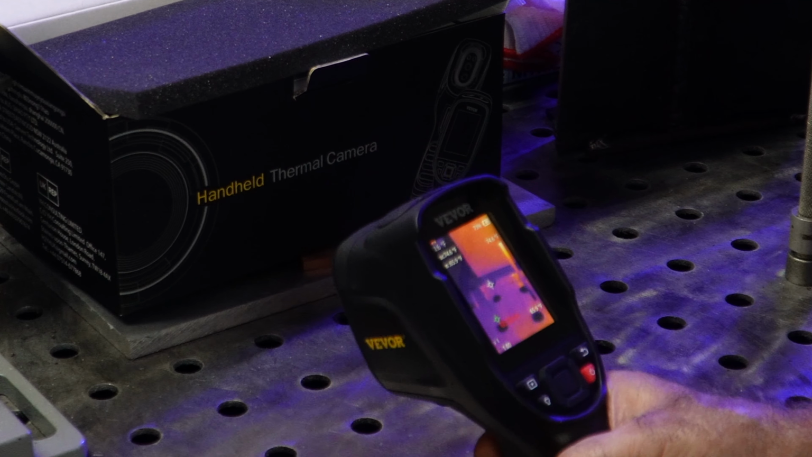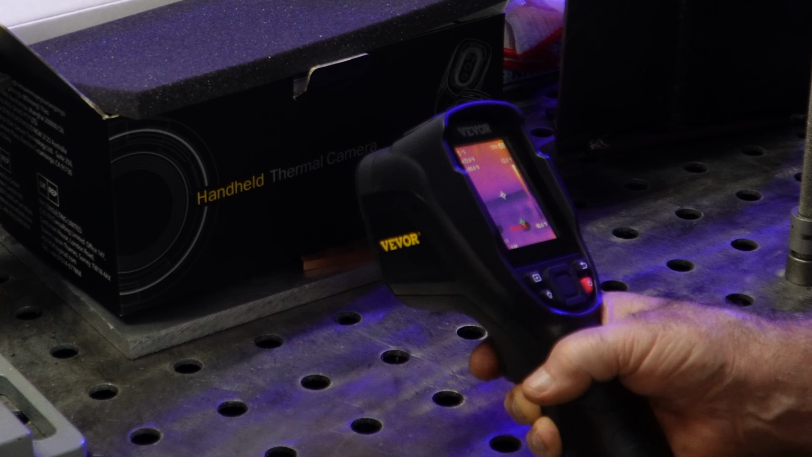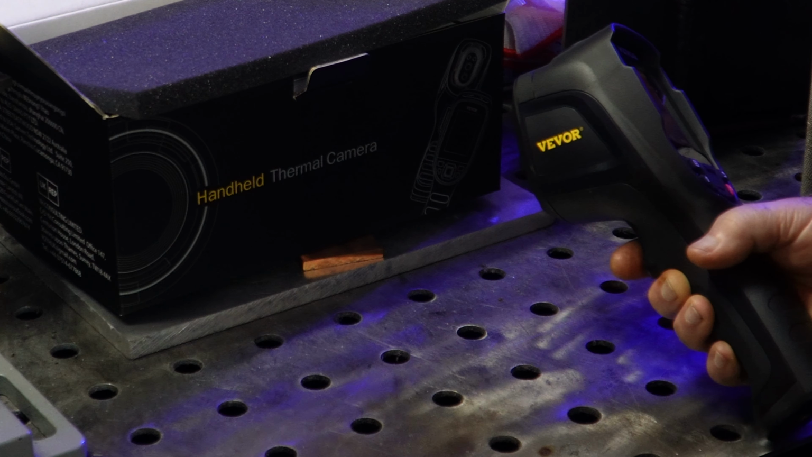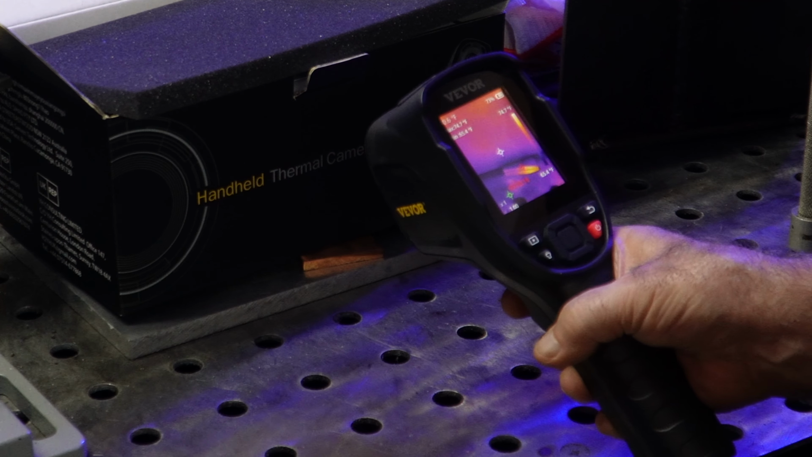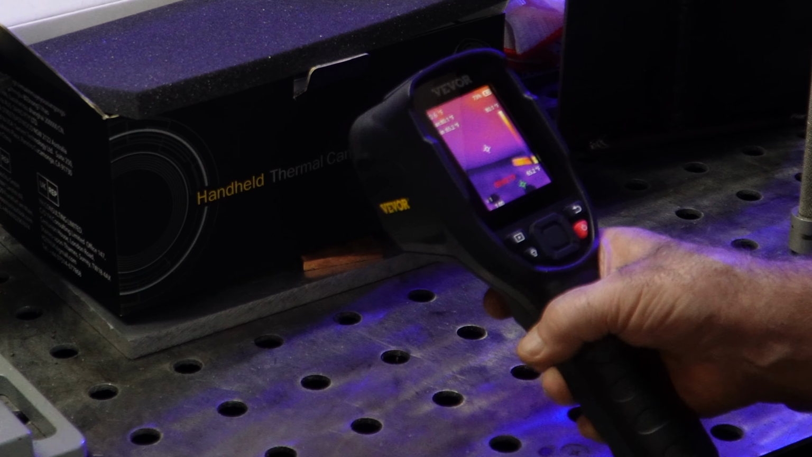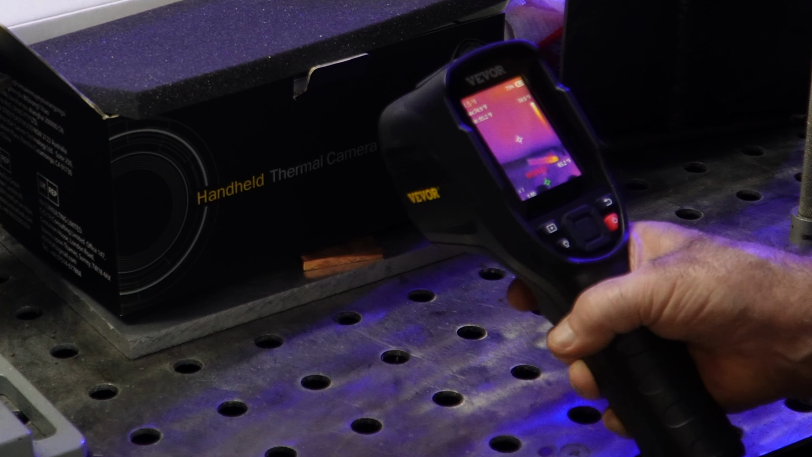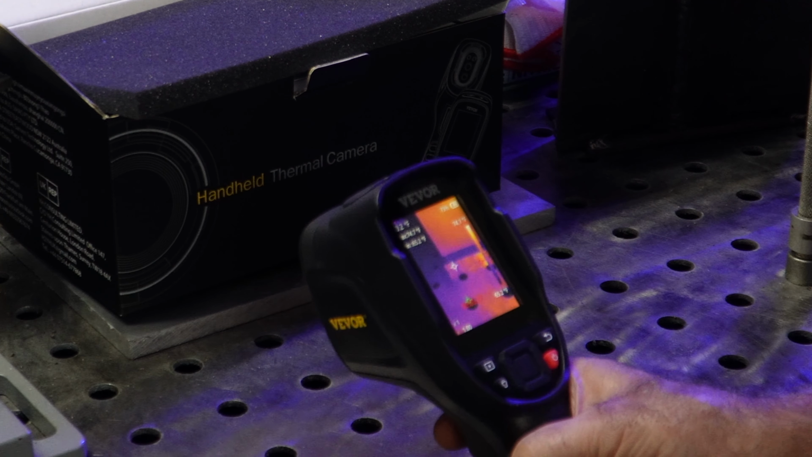You just got to be able to distinguish things that reflect, kind of like that aluminum. Now, if you turn this at a certain angle, that thermal reflection will go away. But if you turn it back another way, you'll start seeing it. It's just a reflection. As you see here as I'm passing by, that is actually heat, but it's heat being reflected from something else. This does not pick up light, it picks up heat signatures. So yeah, pretty cool tool, man. This thing, very impressive. I'm glad to have it.